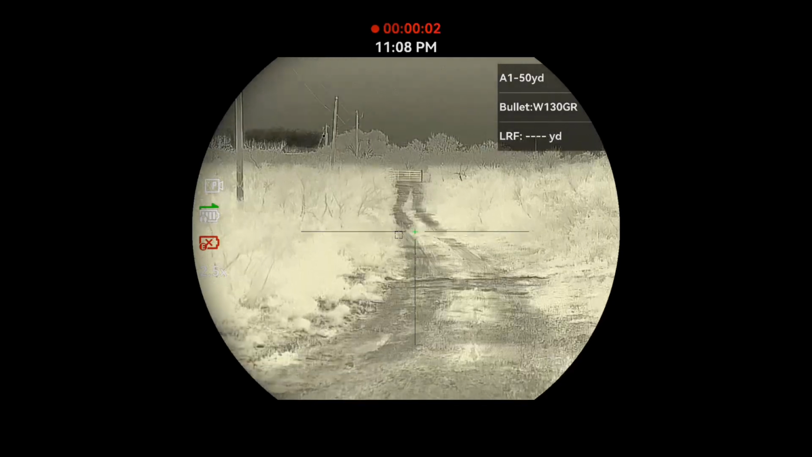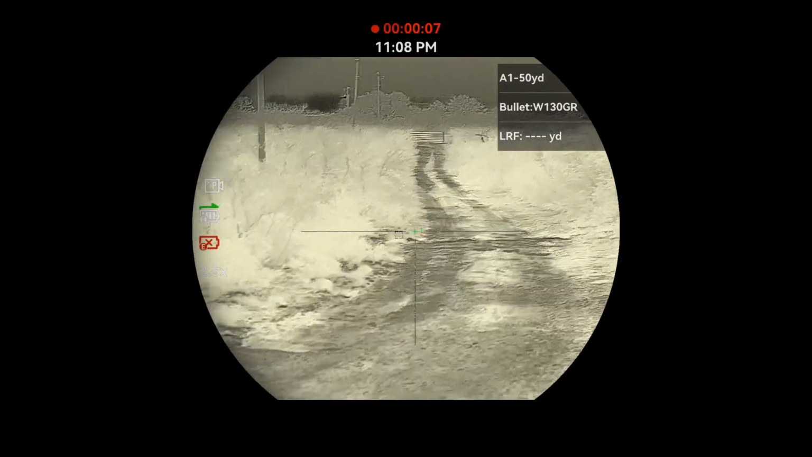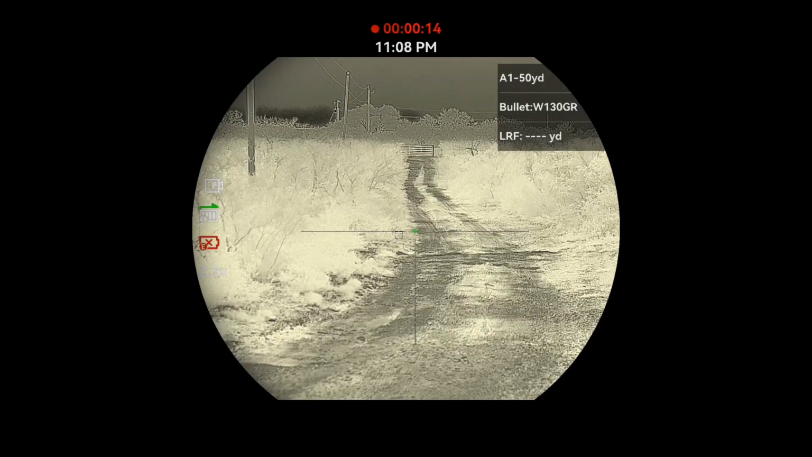All right, we got the triple header here. This one, I was headed out and I stopped at the gate. My truck was still going, and the coyote started barking at me.